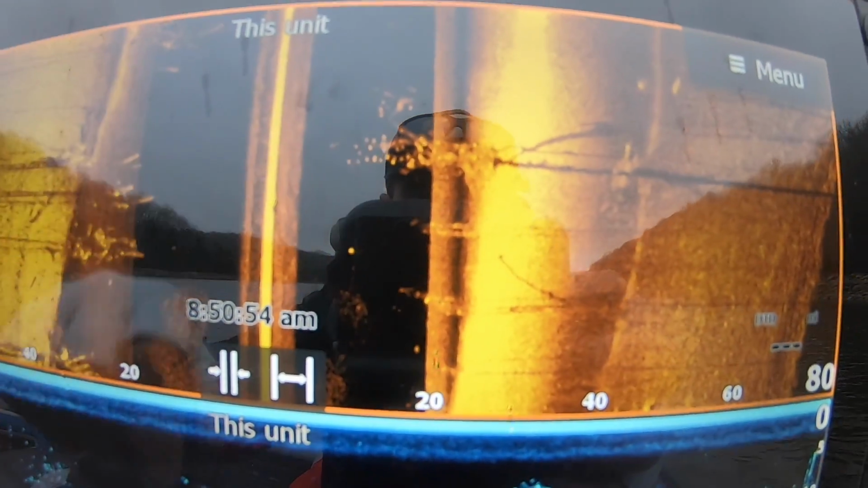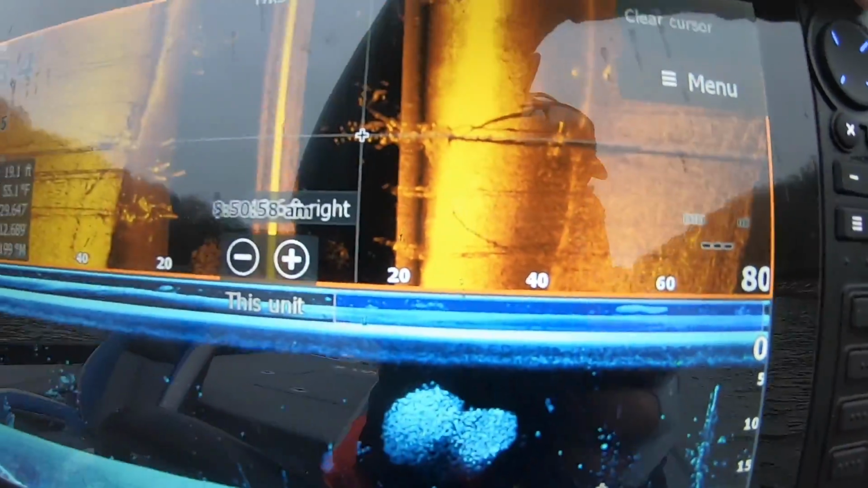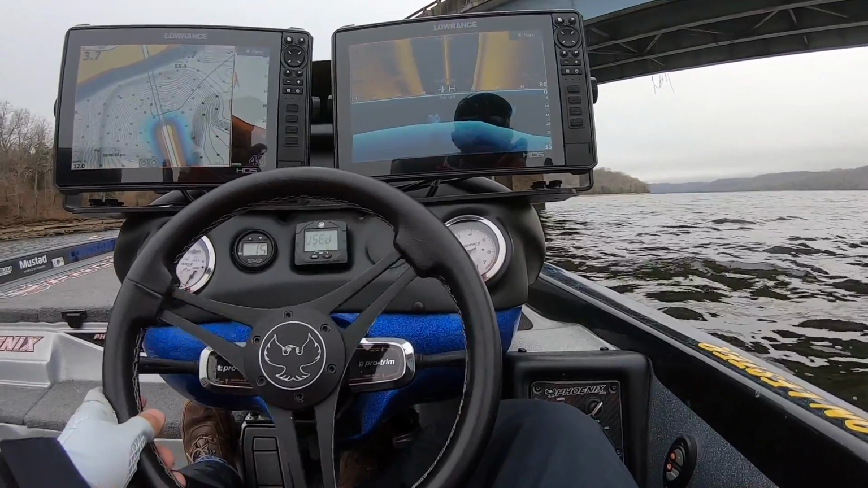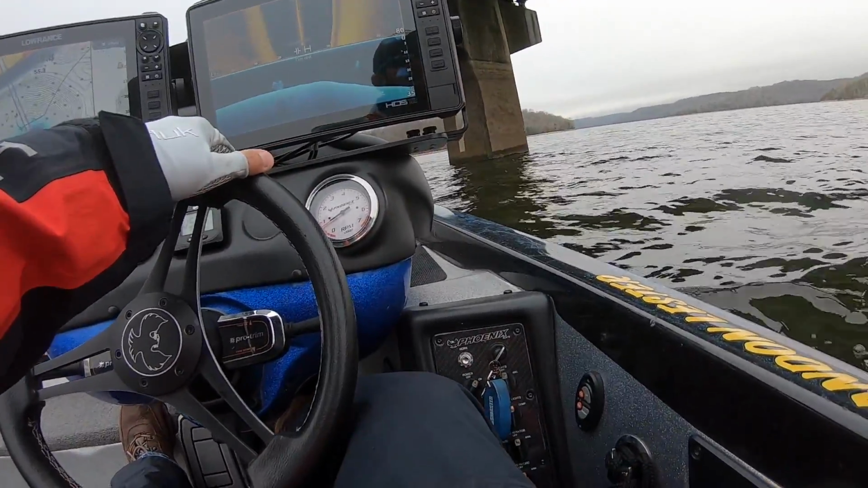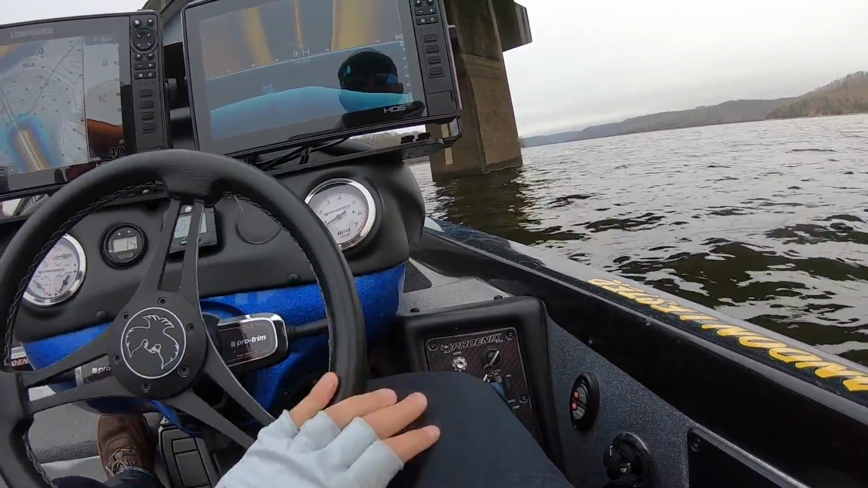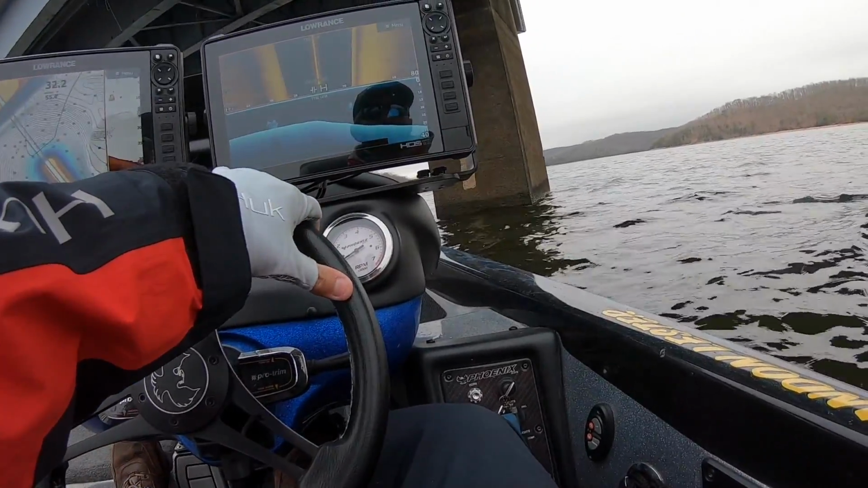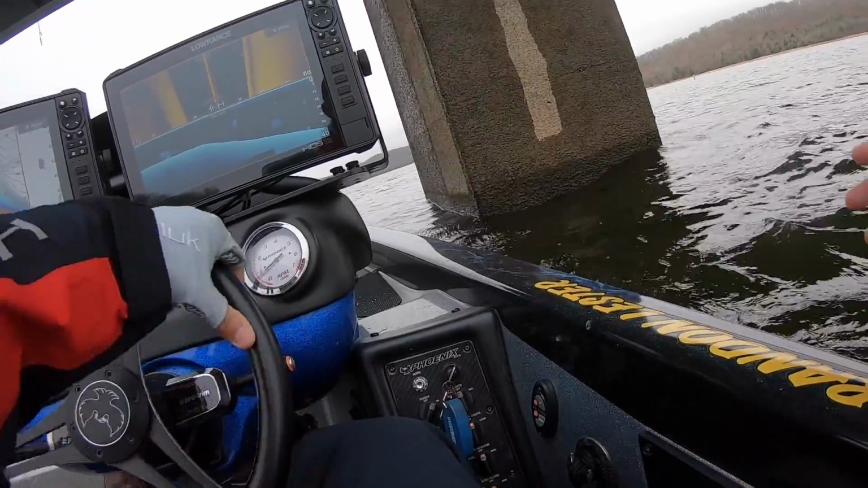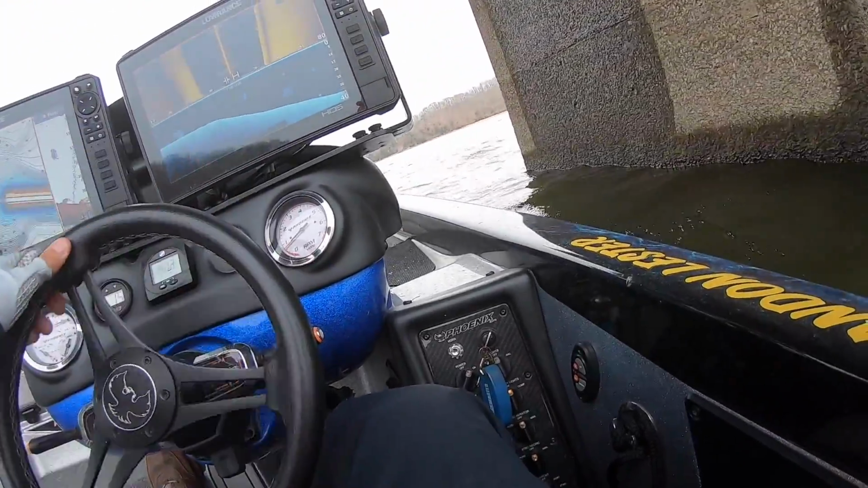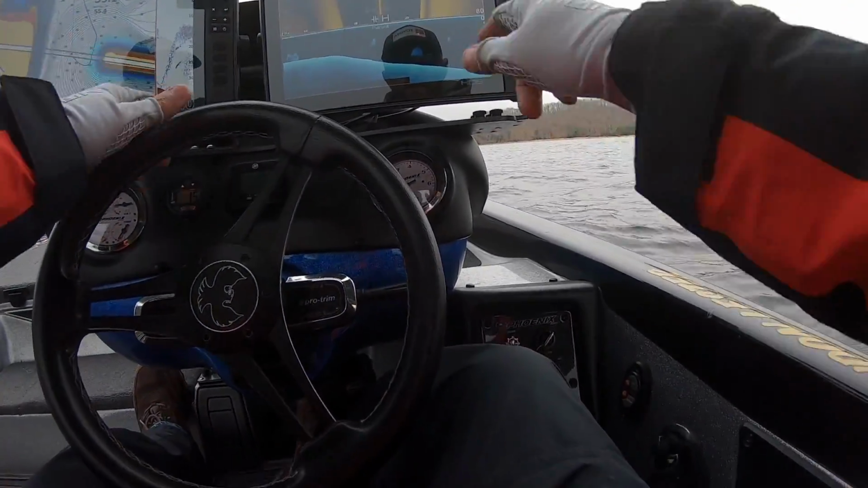There's another good school right there, sitting in a tree. I'm gonna mark those. All right, guys, so obviously another really great place to look for crappie on a new body of water is around bridges, especially in the wintertime. I'm gonna scan this column right here and talk while I'm doing it, but the reason why crappie like to get on bridges is because it creates like a funnel situation.